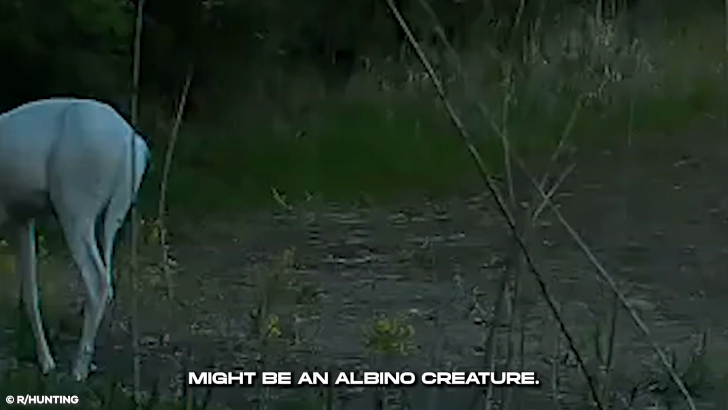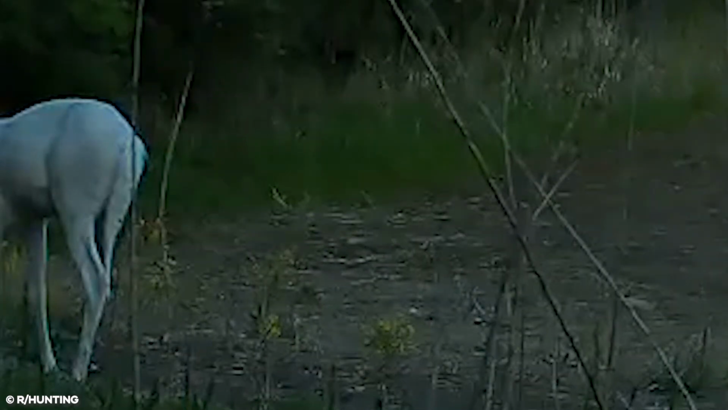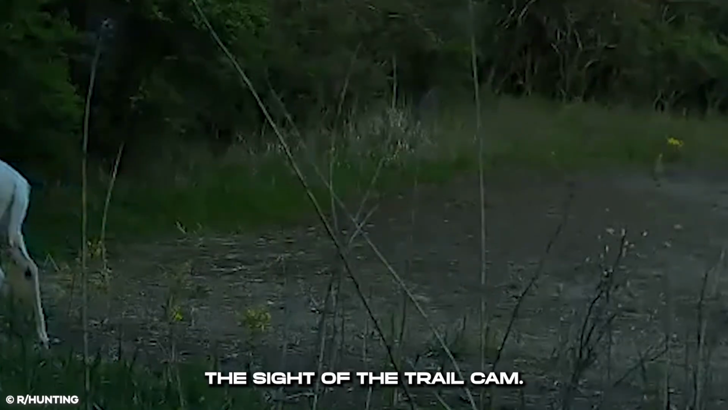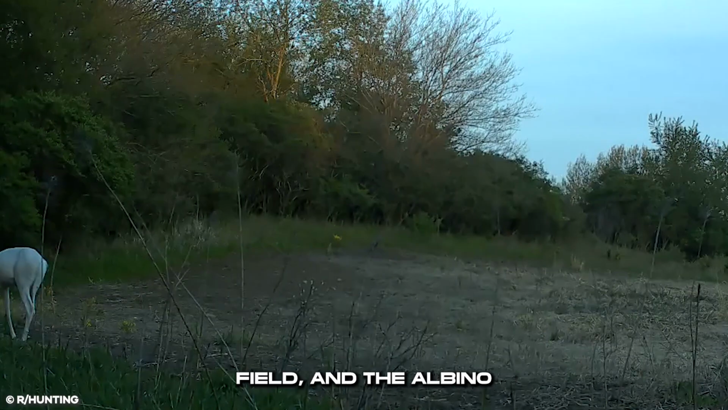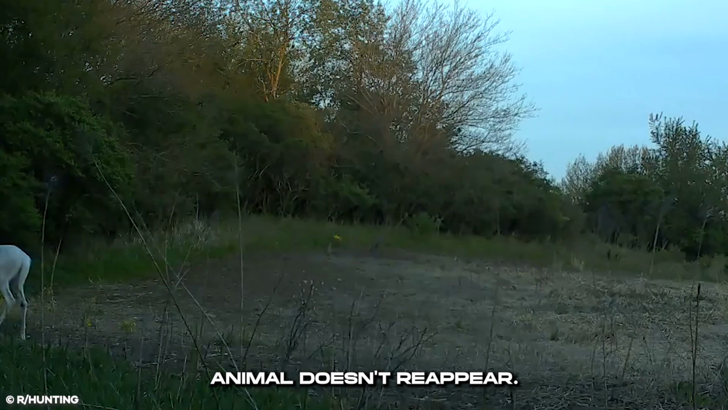By the looks of it, it might be an albino creature. The animal walks away, leaving the site of the trail cam. Nothing stirs in the open field, and the albino animal doesn't reappear.